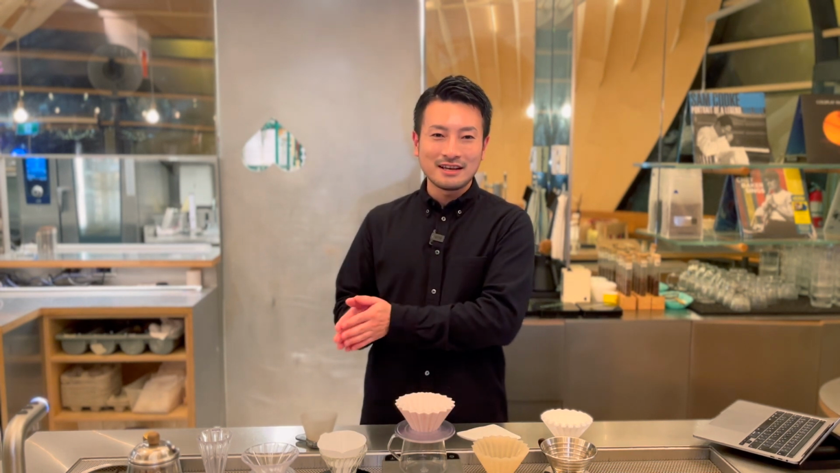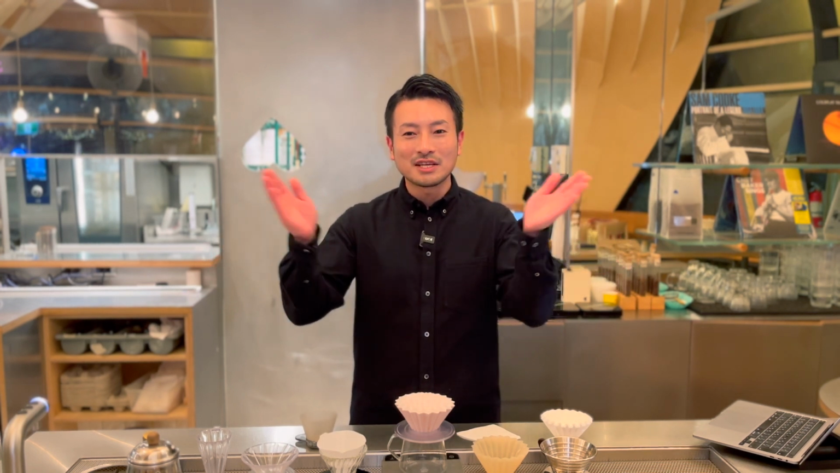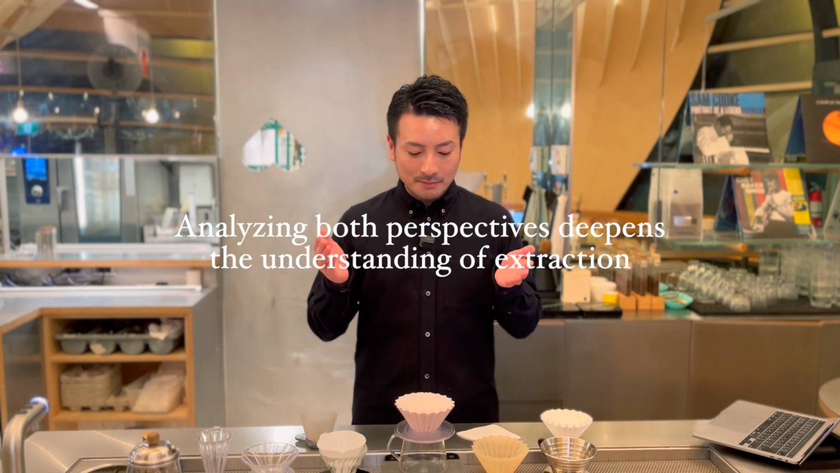People are pretty split on this. Some always rinse, while others think it's not needed. And the choice you make can actually have a huge impact on your final cup of coffee. So today, I'm breaking it down from both sides.